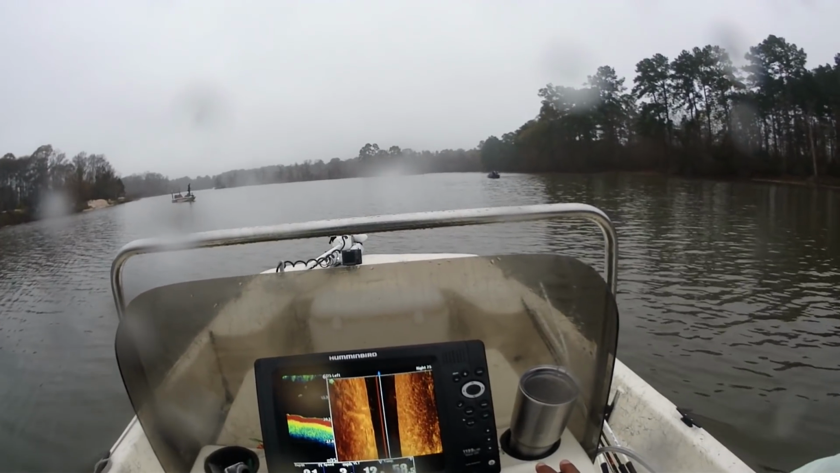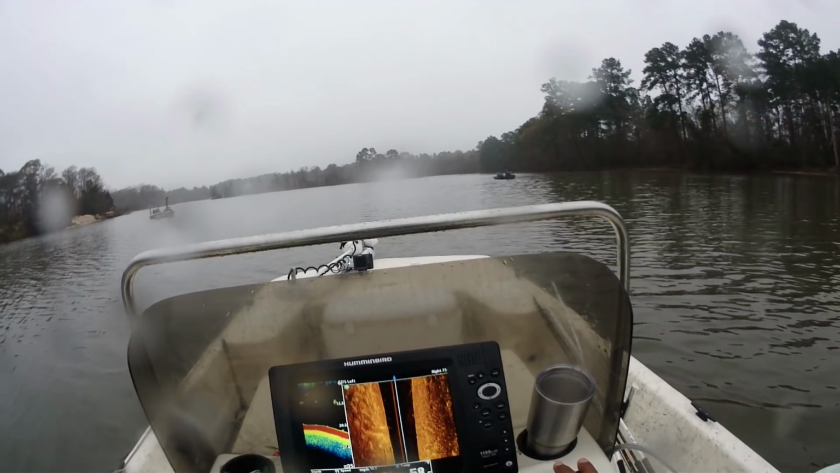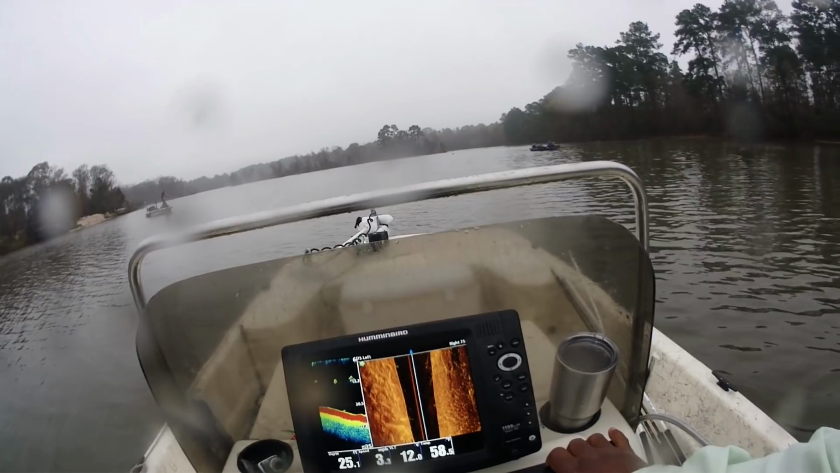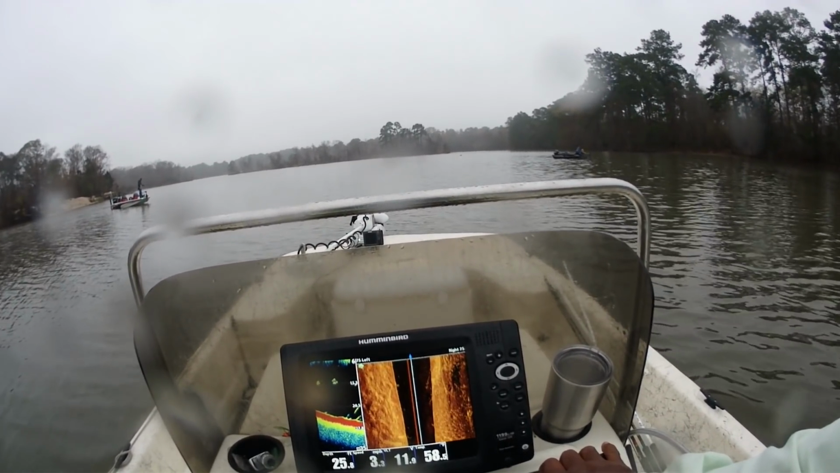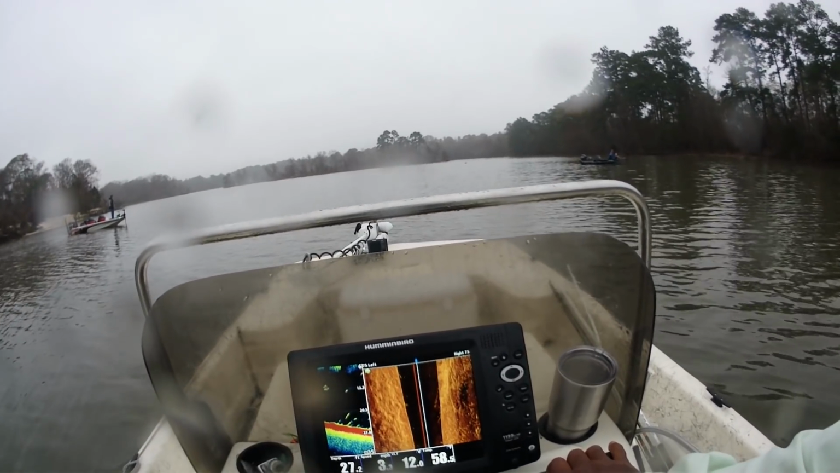But for some strange reason, these fish, I can't tell you why, you can start seeing them on SI here. I may need to increase my 2D sensitivity, as it's not showing. It's starting to now.